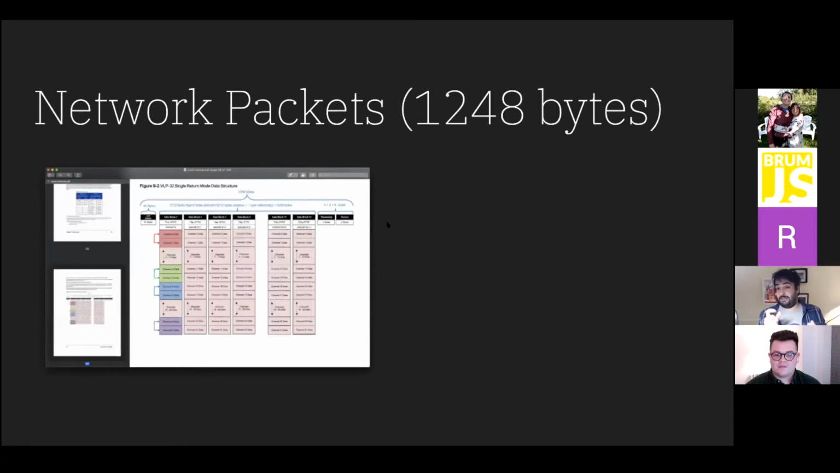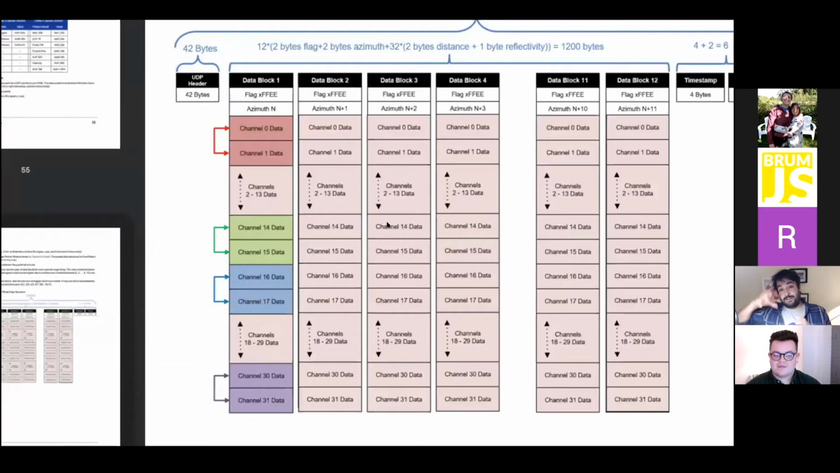This particular sensor sends data in 1248 byte packets. Each of these packets has a header here, and then these different blocks, each one relates to a slice as it's moving around. And then you've got these channels here, which relate to the up and downness. There's a fancier word for that, but I've forgotten it. So yeah, this is what that data looks like.